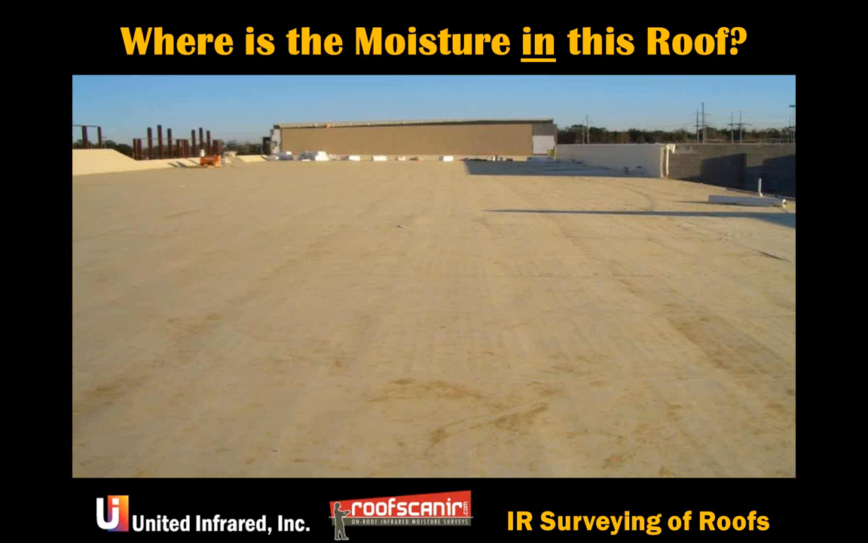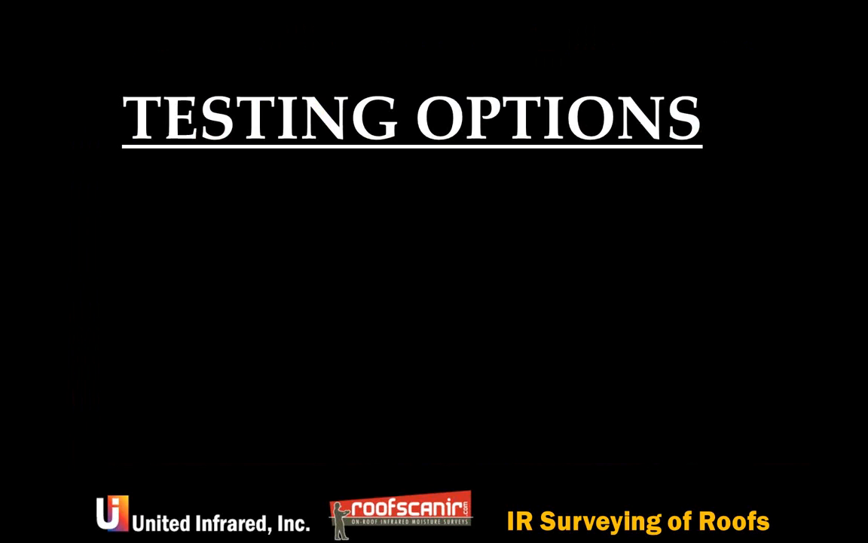So here's a flat roof, and we want to know where the moisture is in the roof. So where is the moisture in this roof? You can't see it visually. Some of the times you can walk over a roof and you can feel it kind of soft, and that gives you a good indication, but there's nothing scientific about walking on top of a roof trying to find the moisture. So there's a couple of testing options that you have.